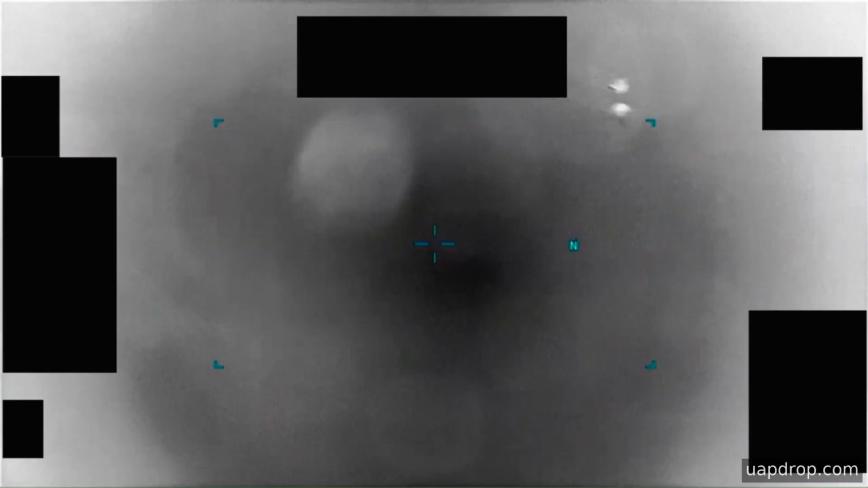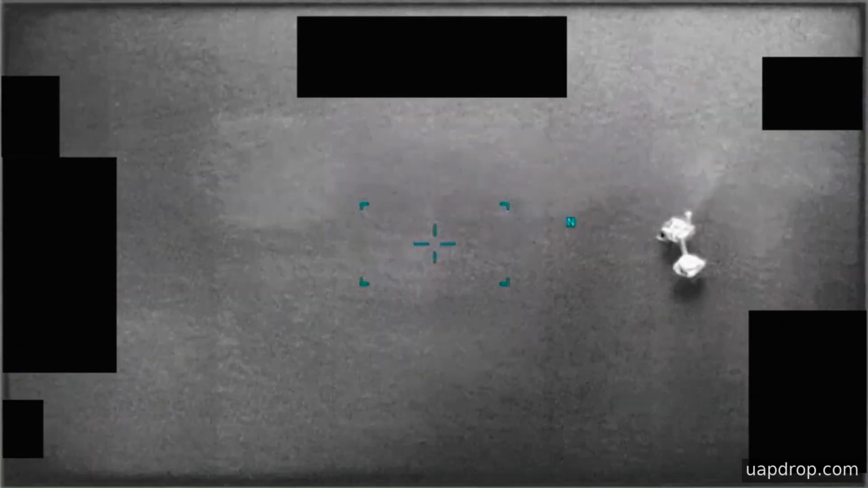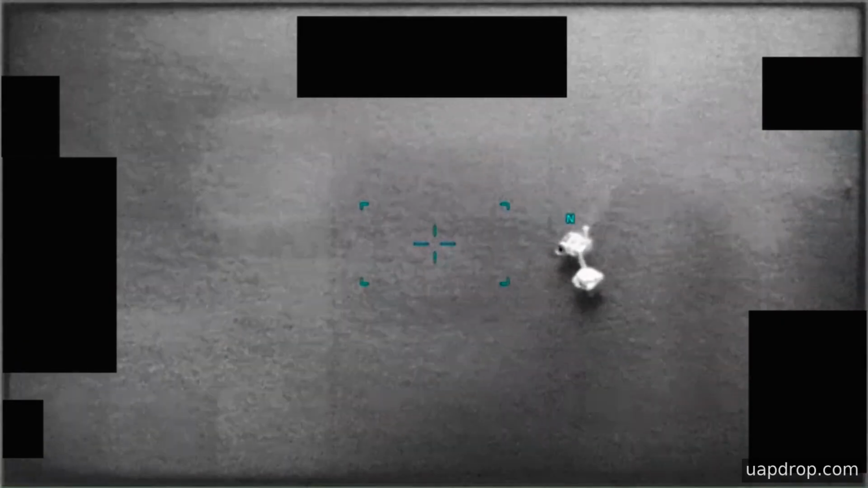Viewed as a single clip, the imagery shows only brief upward transits of high contrast against a largely blank field. There is no clear evidence in this file of maneuvering that would allow classification beyond an anomalous contact on an infrared sensor. That limited content is also why Arrow included this item in a broader set of materials under review rather than treating it as a standalone, fully documented incident.